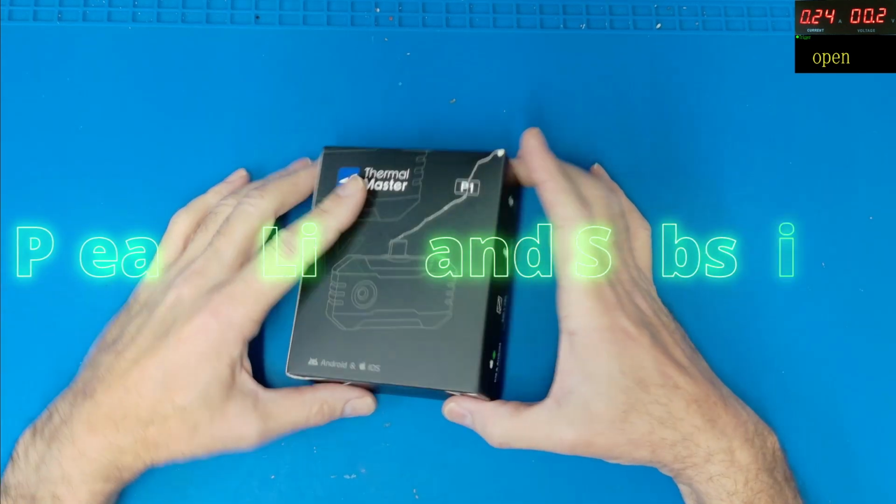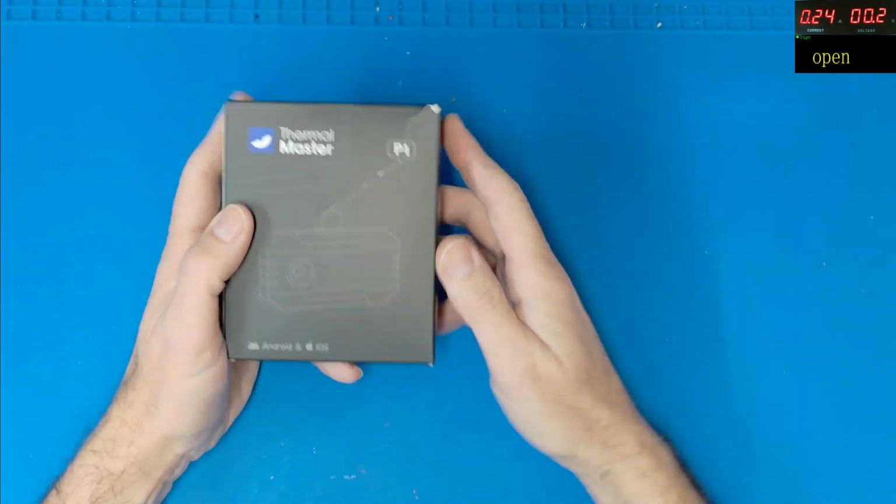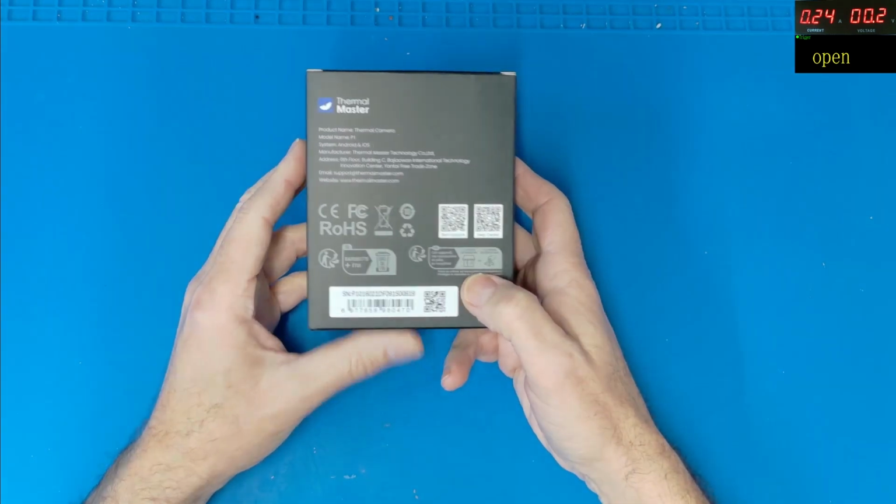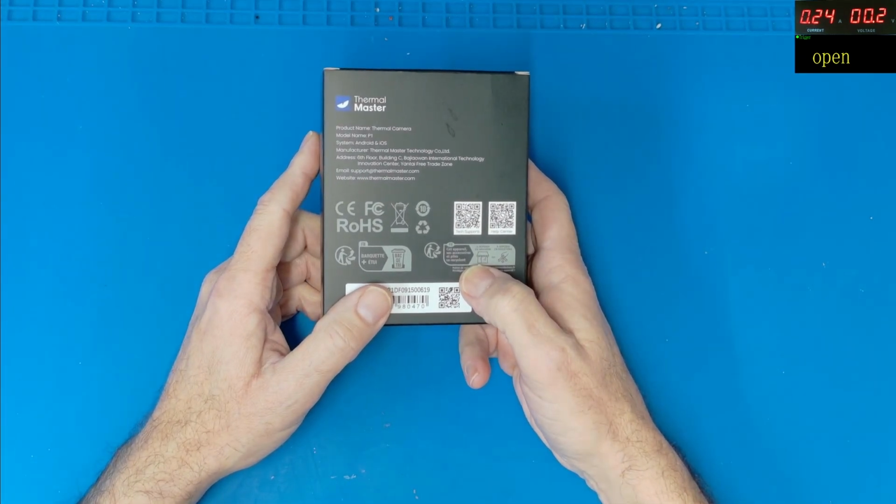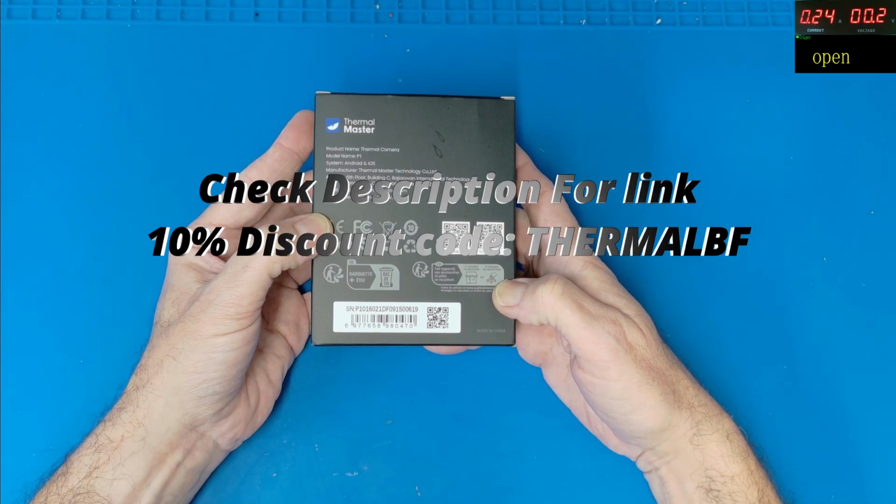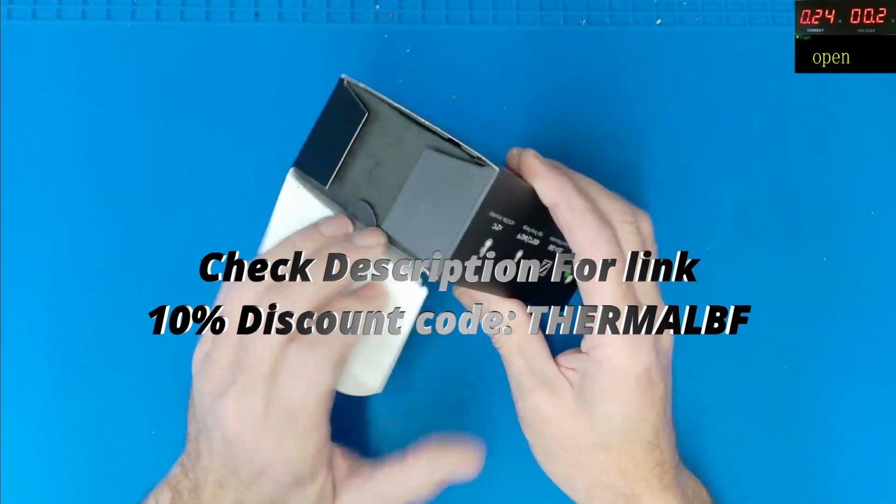Today we have a review video. We've got the Thermal Master P1 thermal camera. I'm currently using the Unity 260B thermal camera, but it does tend to be a little bit bulky and cumbersome. So let's have a look. Let's do an unboxing and see where we go.